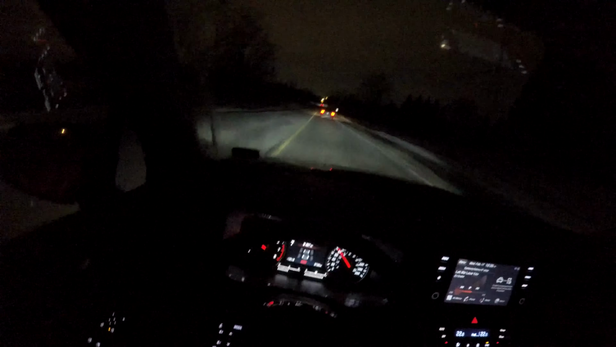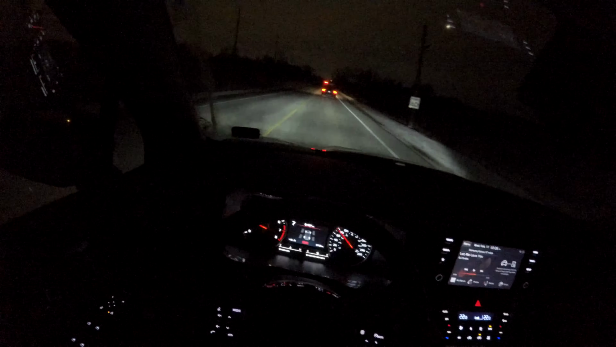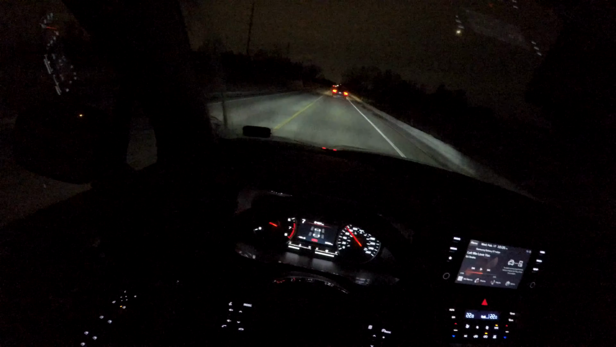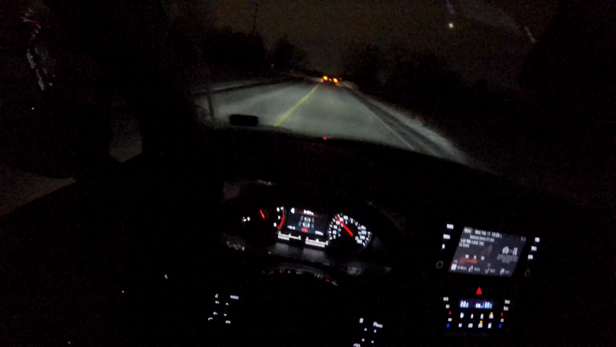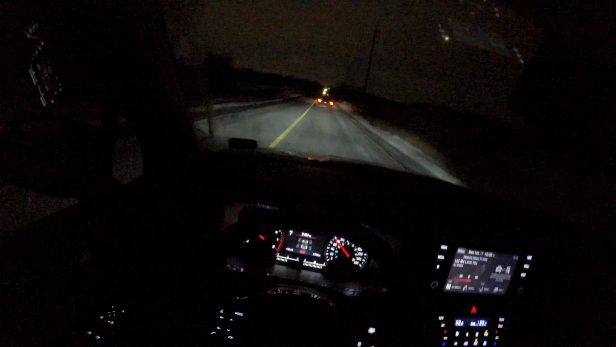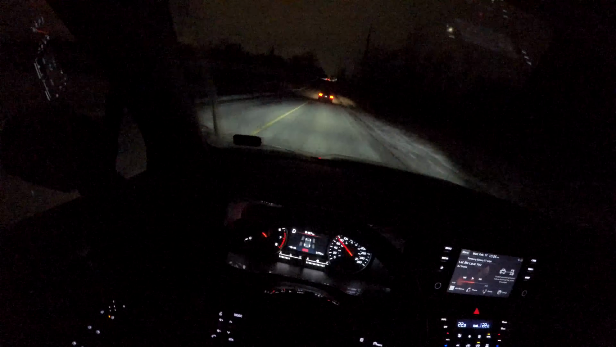That was pretty good. Obviously not full throttle, but not bad. The shifting is quick, as you can see. Throttle response is pretty good. And let's shift up again. Honestly, a surprisingly good experience for a 3-row SUV. Let's put it back into regular and normal driving mode though.